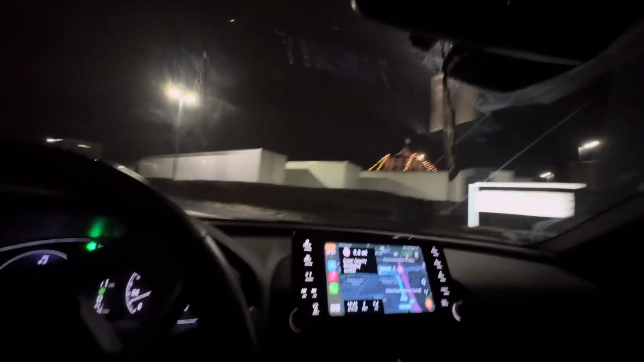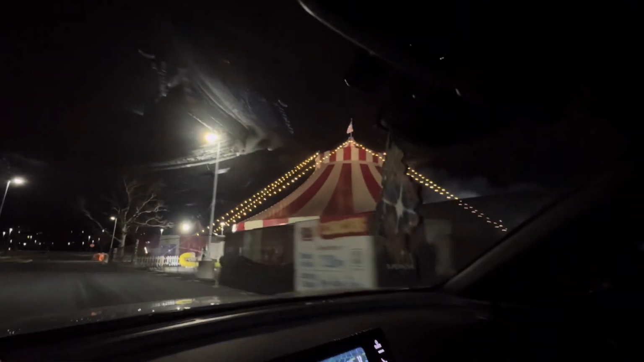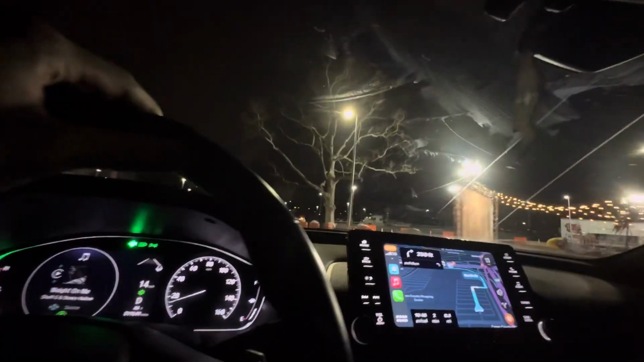And over here, we at the mall right now. Feel me? I got this circus over there. Y'all want to see the circus? Let me show y'all. We got stickies over there. We got Shake Shack over there. We got the circus right here, bunch of clowns and shit. I don't think it's open. I don't know if it's open or what, but that's what's going on over there.